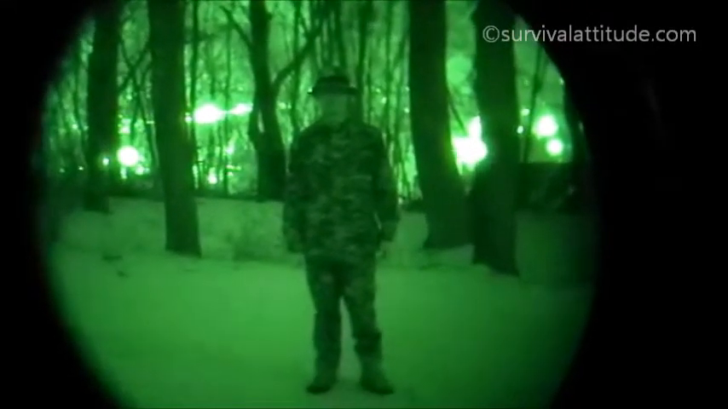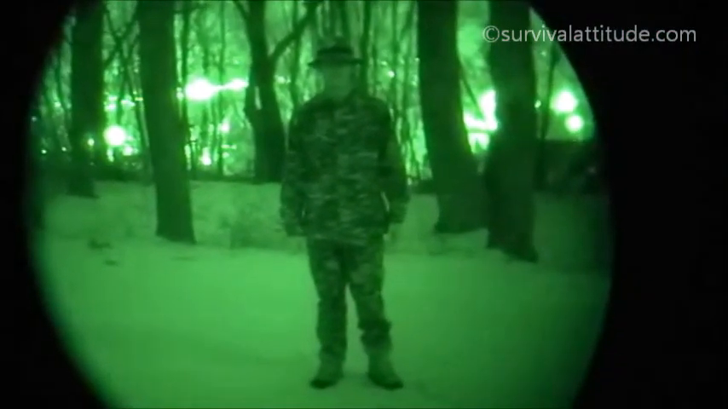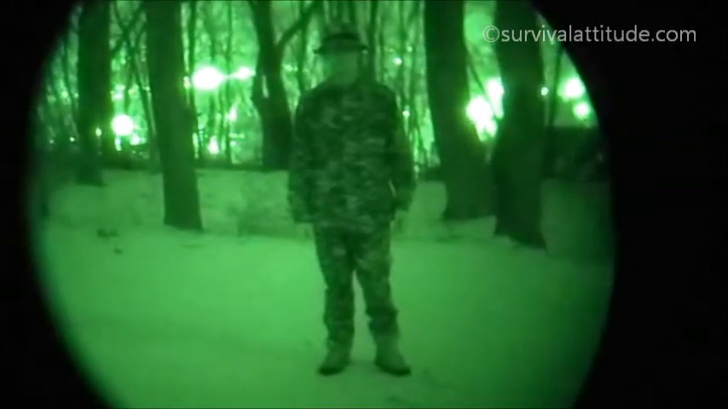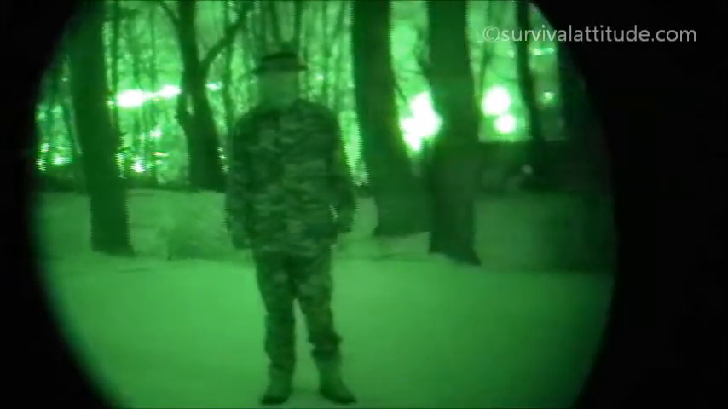Okay, here was our sentry, dressed in the same thing I was talking about, the Digital Urban, hiding behind that bush. Without his movement, we wouldn't have really been able to pick him up, but we got him pretty good. Wearing a pair of nice Lowa boots there. But we got him, we picked him off, and now what we're going to do is move around here, and we're going to go inside our objective. We're going to sneak around, see what we can find.